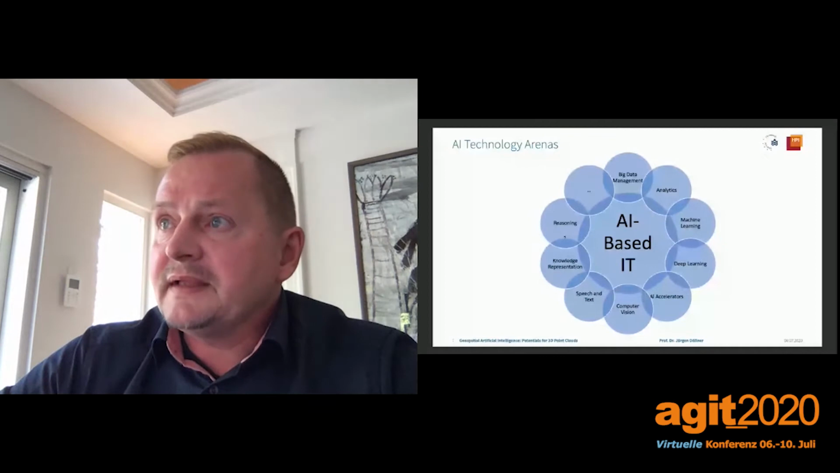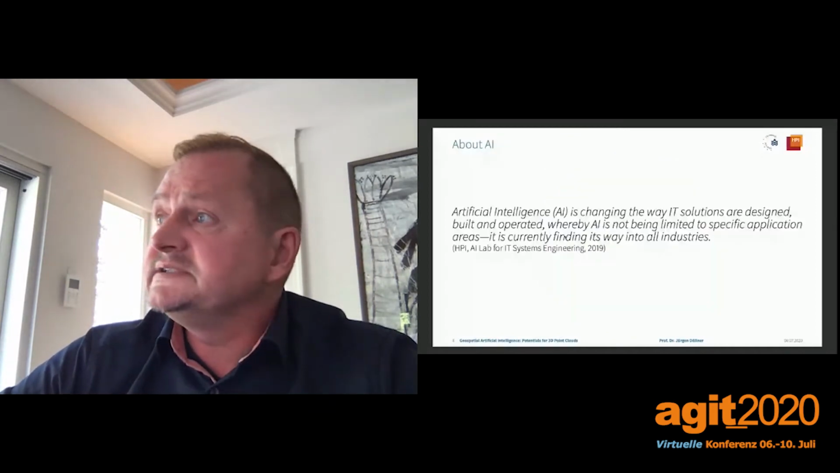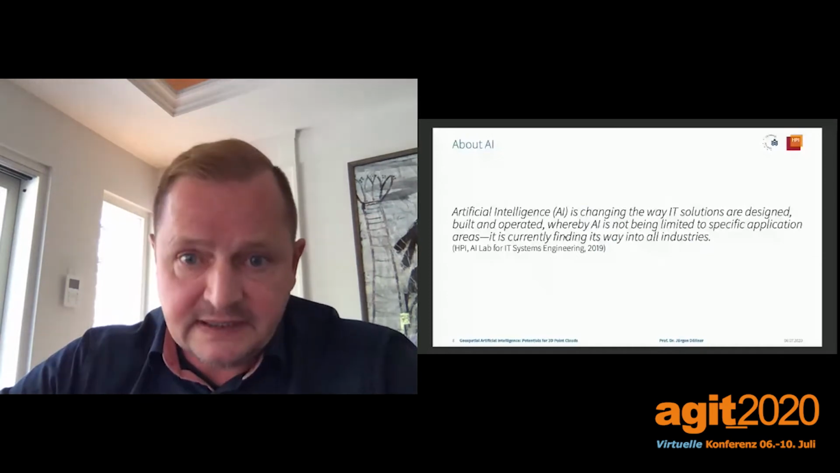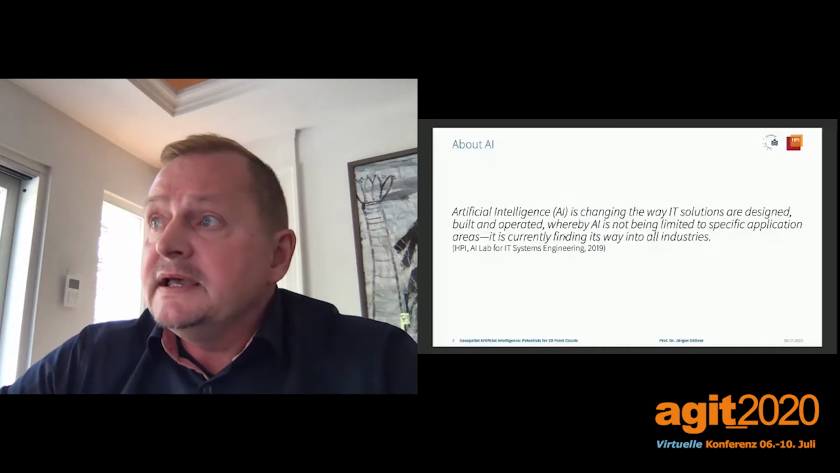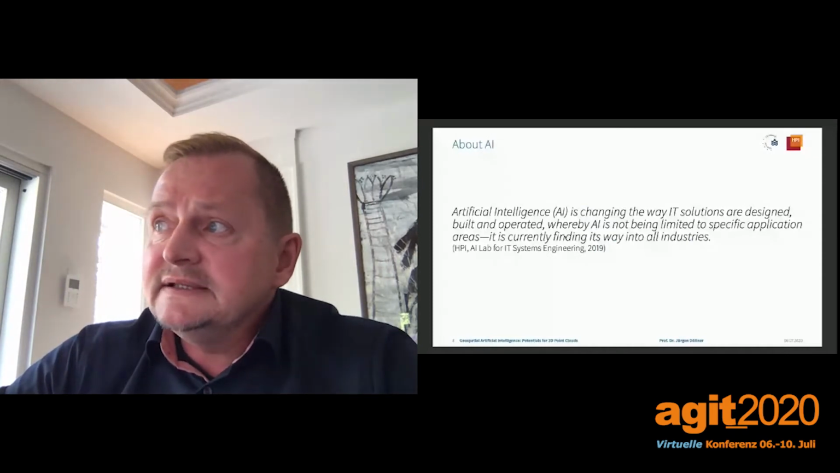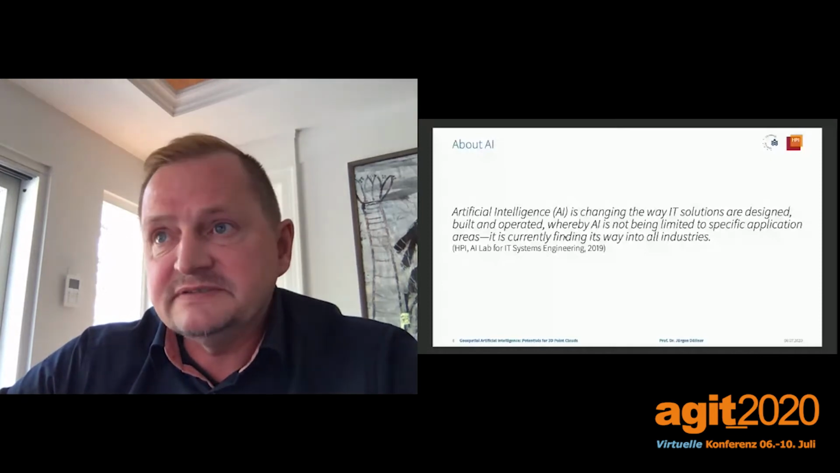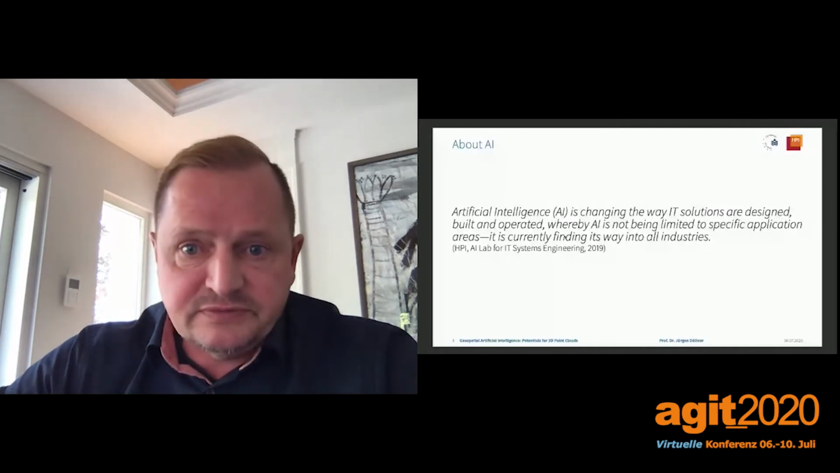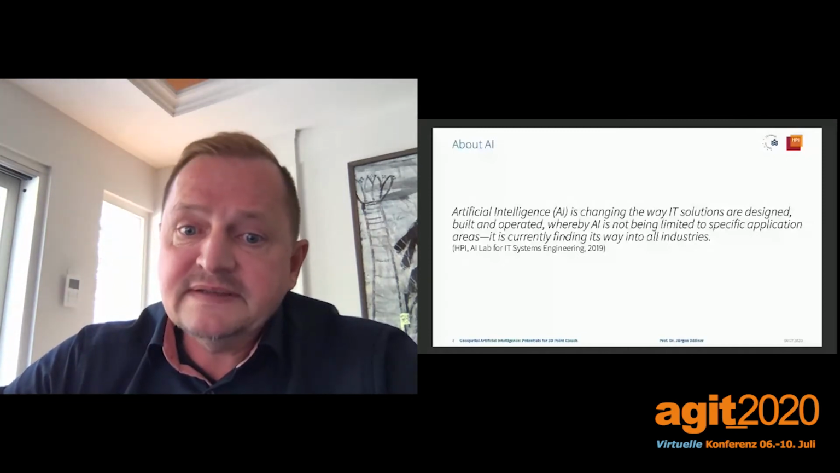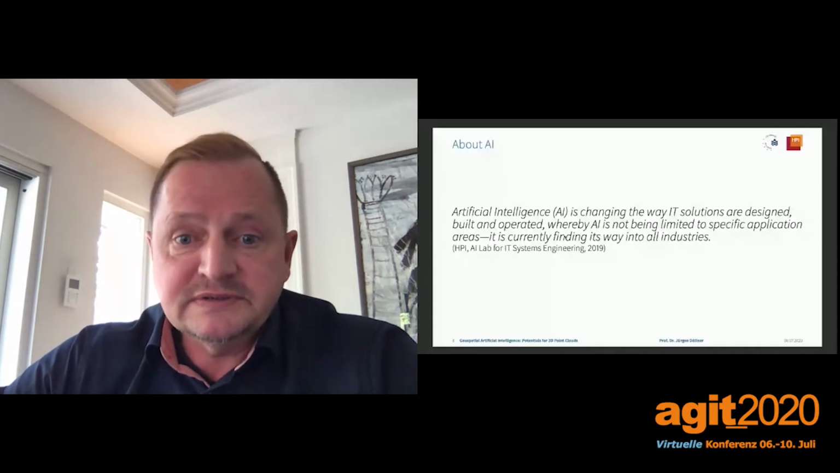So at the end, AI is now changing the way IT solutions are designed, built, and finally operated day by day. And AI is not limited to a specific application domain or a specific application area. It's finding its way into all industries. Having that said, the question is, how does AI find its way into geoscience?